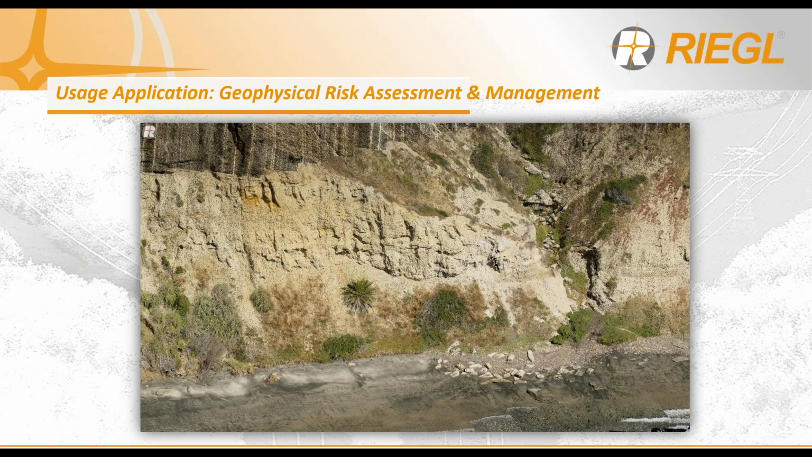And last but not least, geophysical risk assessment and management. So geology, landslide monitoring. Granted, RIEGL USA is based in Florida, so we have minimal risk of landslides, but you can take into consideration this same application by making use of monitoring landfills or quarries, for example. So again, wide field of view, you're able to fly alongside the rock face in this example. And again, I would say our miniVUX 2 UAV.